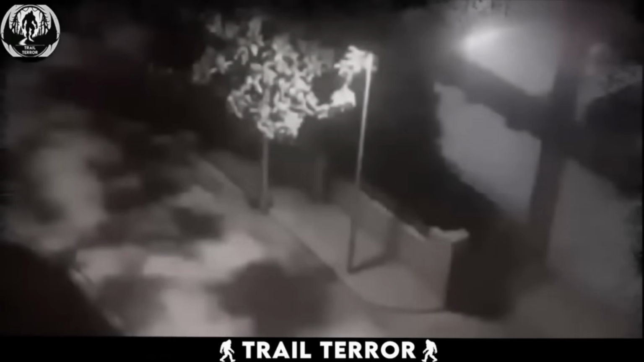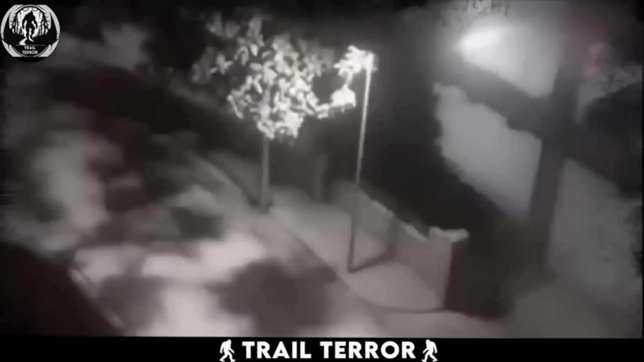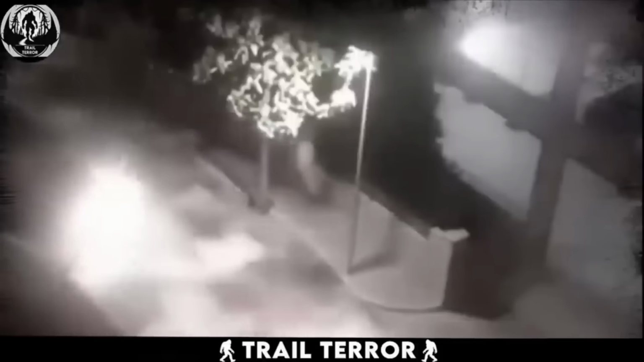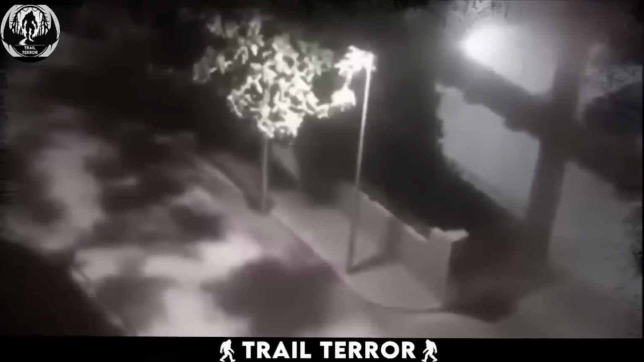This spooky clip from Thailand has viewers wondering if they just witnessed a ghost. The video, captured by a street camera, shows a seemingly normal night scene. Cars zipping by on a dark road. But as one car's headlights illuminate the sidewalk, a chilling figure appears there. It's vaguely human-shaped, but with a strange smoky transparency. And the unsettling part, it moves.